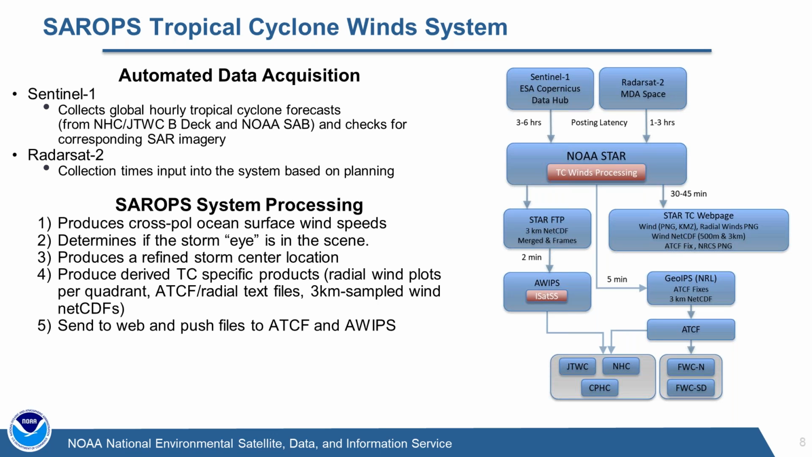It extracts the estimated position of where those storm centers are, and then goes out to the Copernicus data hub and looks to see if there are any data that are over that storm that have been collected as part of an incidental collection. For RadarSat-2, we schedule those collections, and I'm going to talk about that in slides coming up. And so we can simply let the system know when it needs to expect to get those data in.